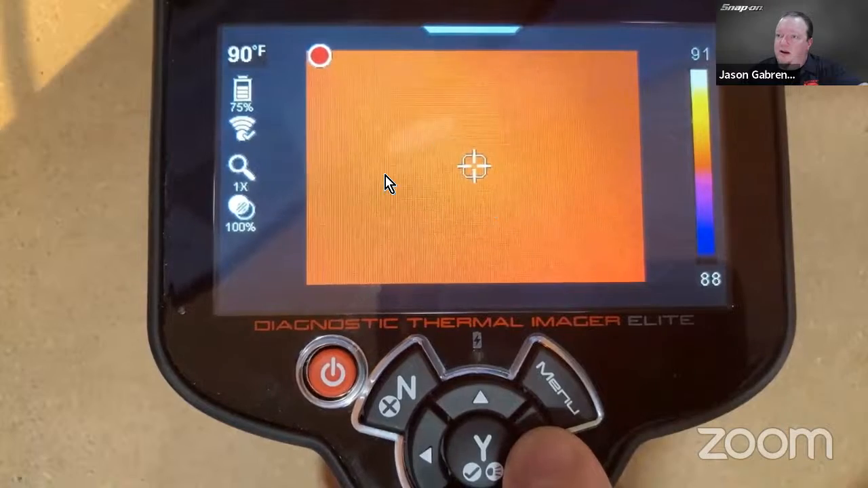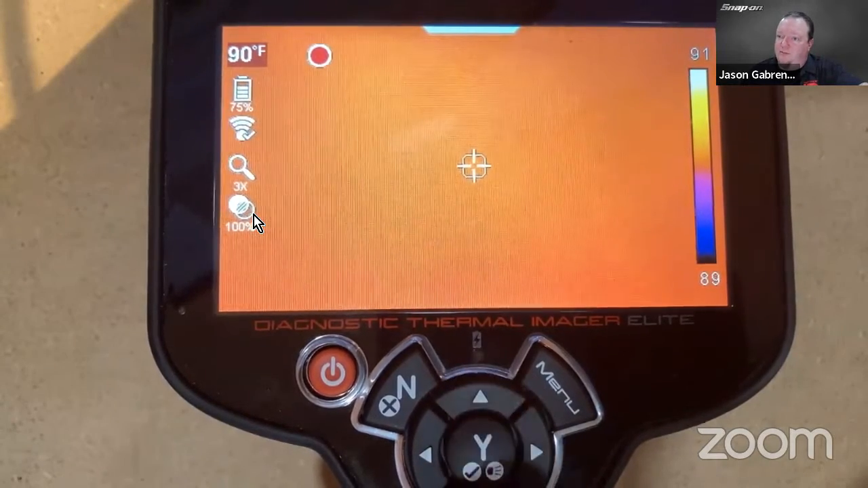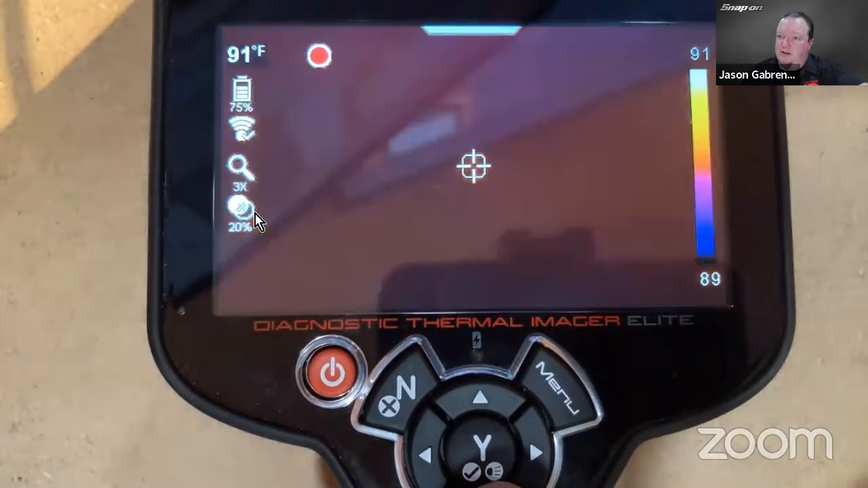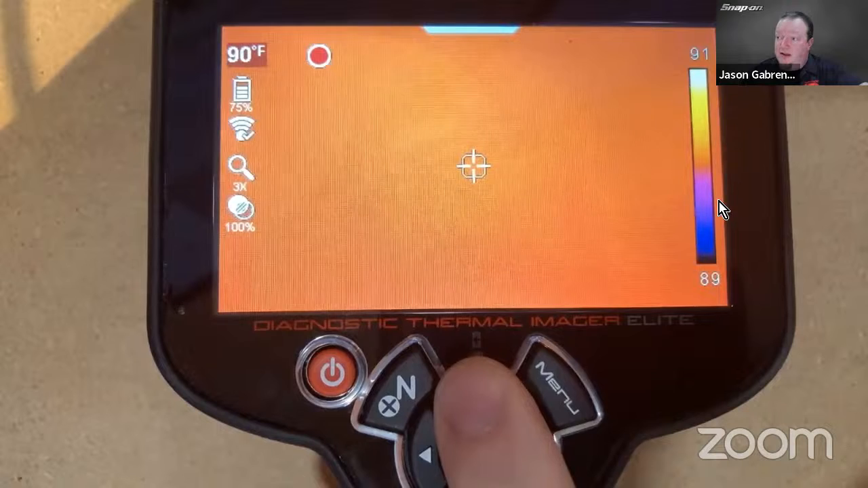Next one, we get 1x zoom, 2x zoom, and 3x. And then we have opacity as well. So 100% thermal, go down, 80, 60, 40, 20, then straight camera. So you can see the different opacities in there. And of course, the scale is on the right-hand side.